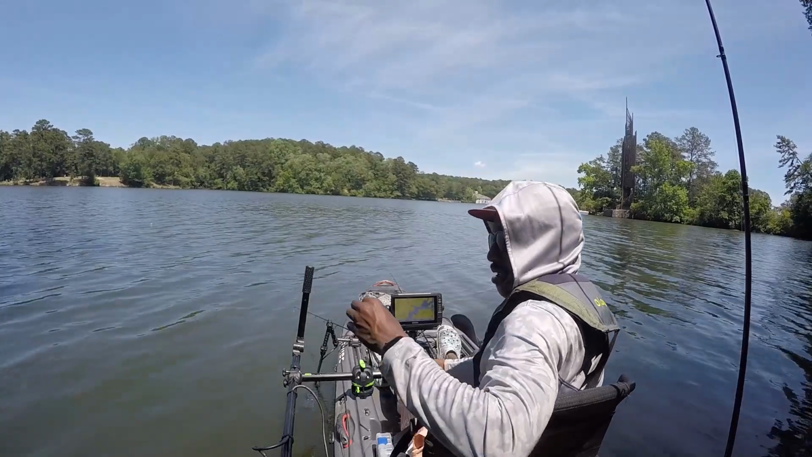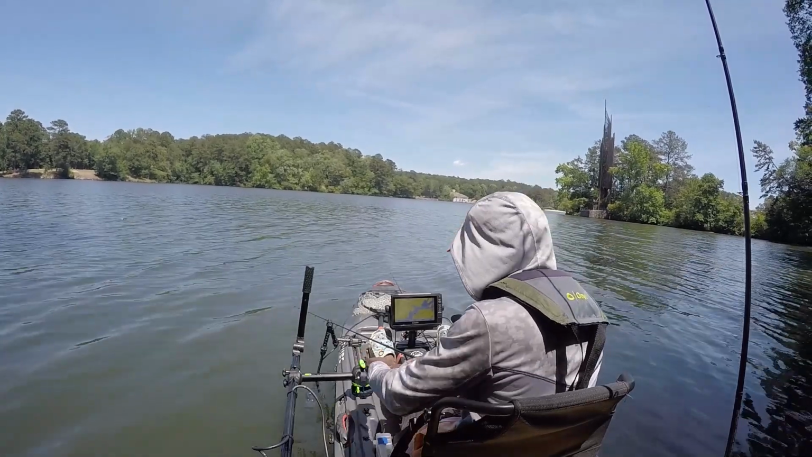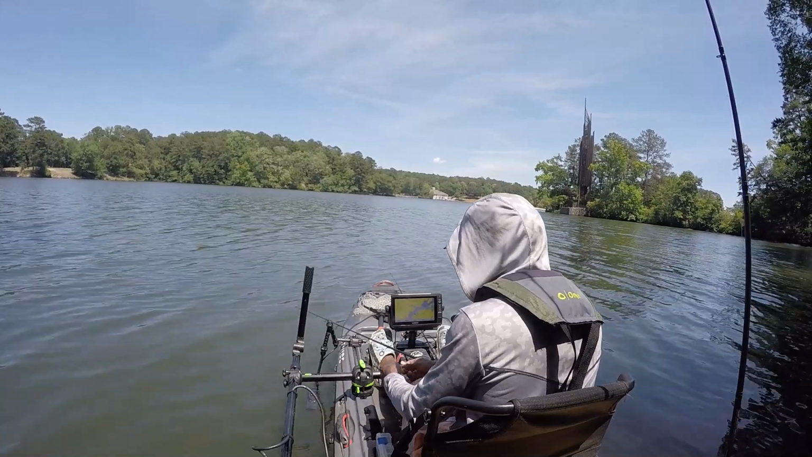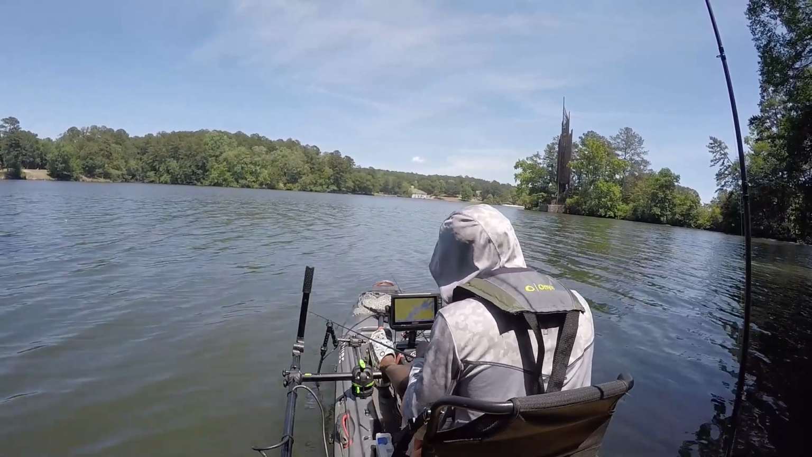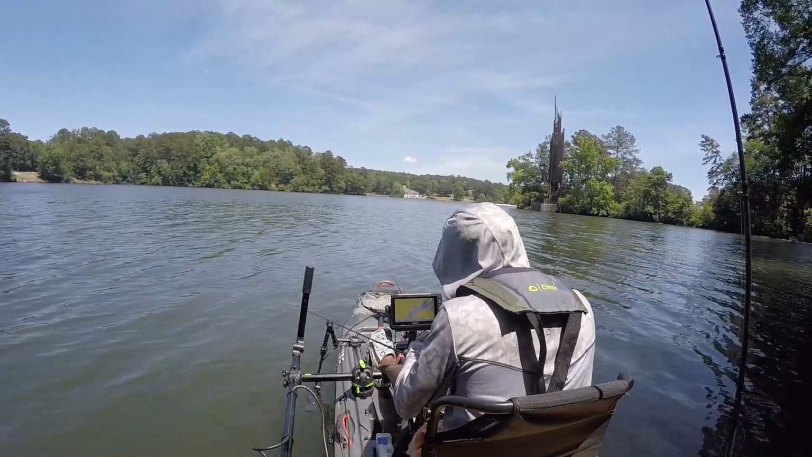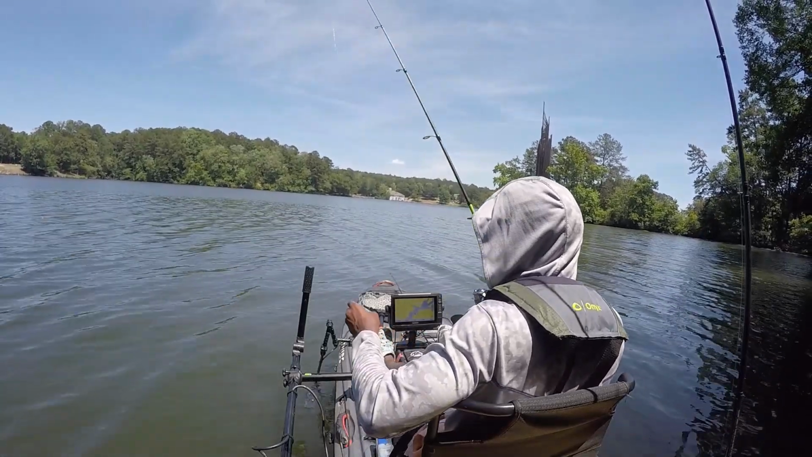My choice of the day. Flat nose worm. This is KVD Magic. KVD Perfect Classics. Flat nose worm. Drop shot. Walnut hook. Magic. So we're gonna see how they like that again.